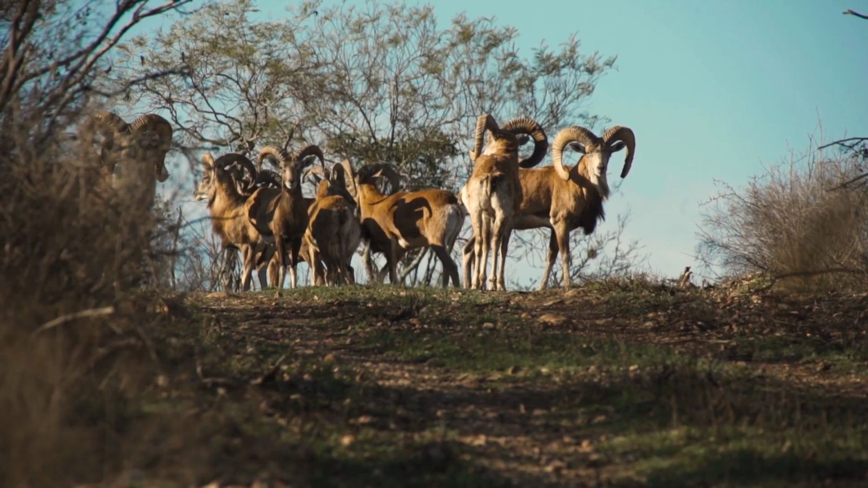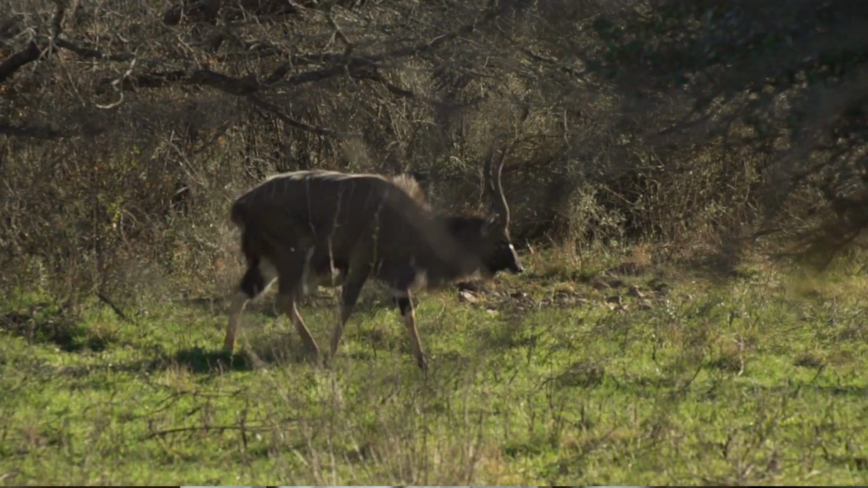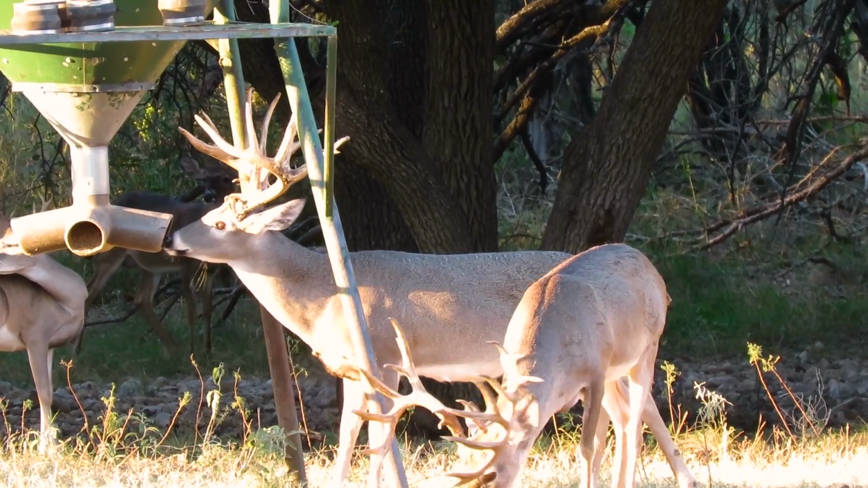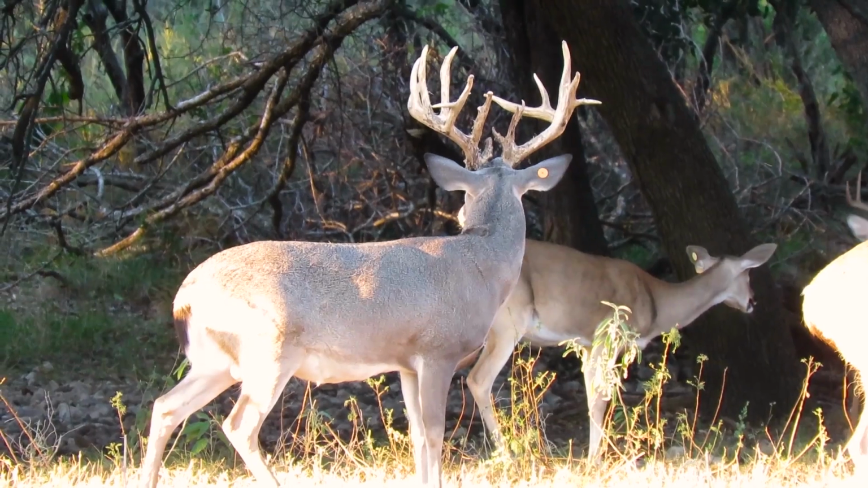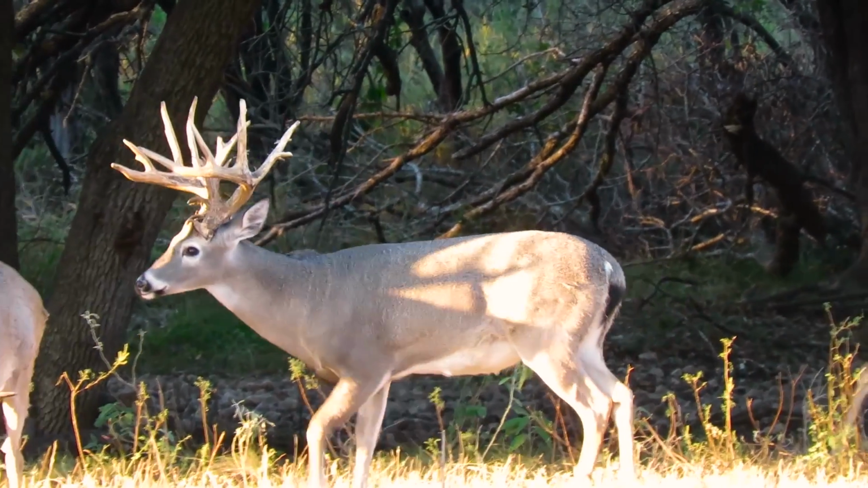Here at 777 Ranch, this ranch obviously manages for all different kinds of super exotics and for really large whitetail. So dialing in that program so that you're not getting eaten out of house and home, but you're still getting really good results from an antler production standpoint takes some work. And to take that a step further, there's not one deer feed that's going to do the job for every ranch. That's the message everybody needs to understand.